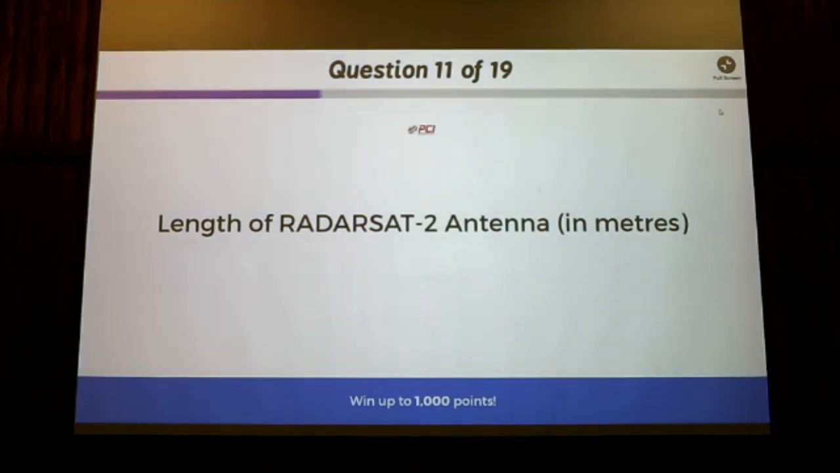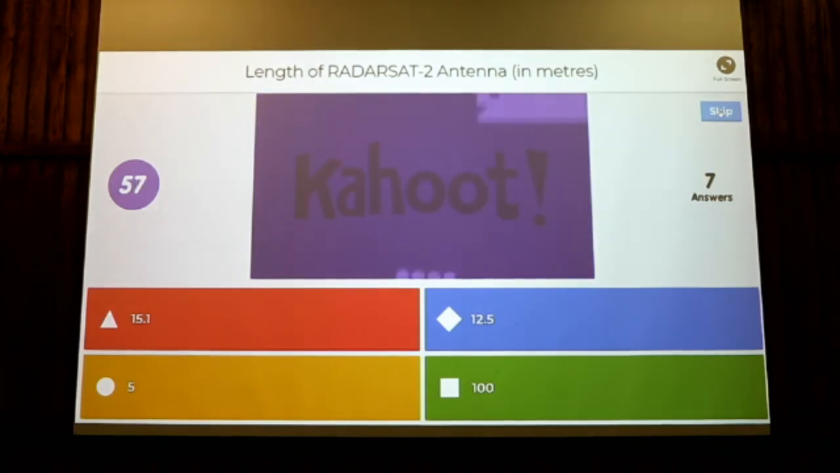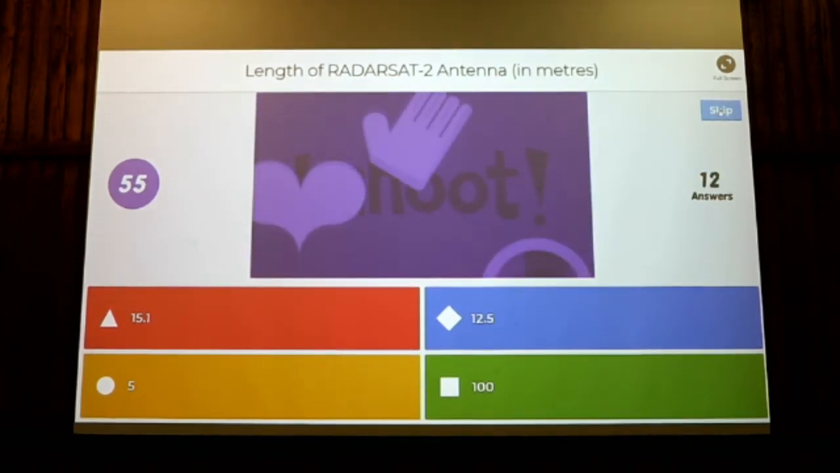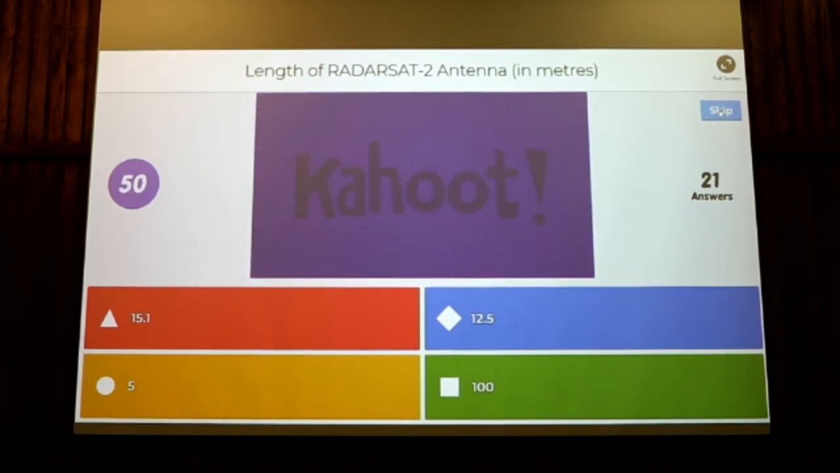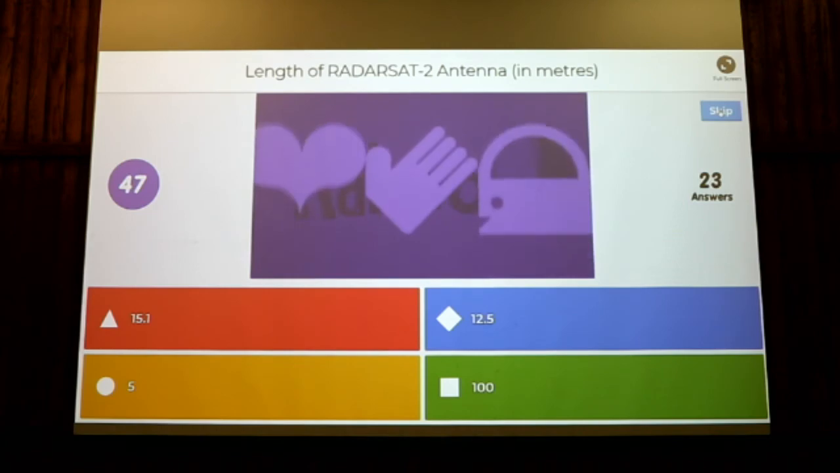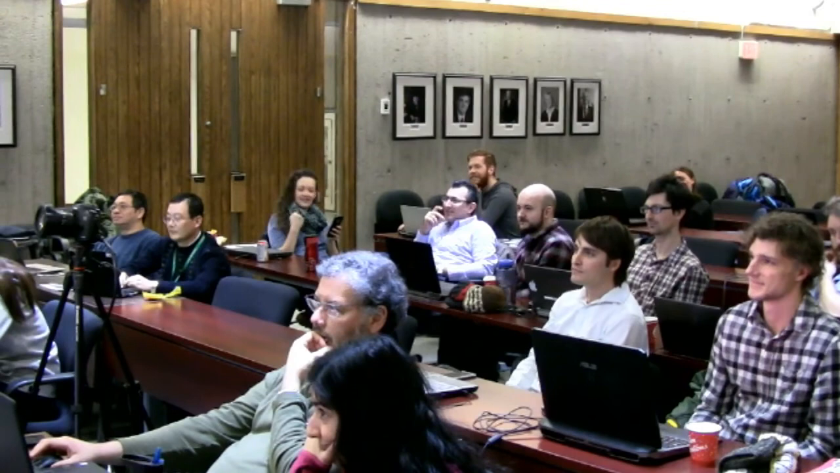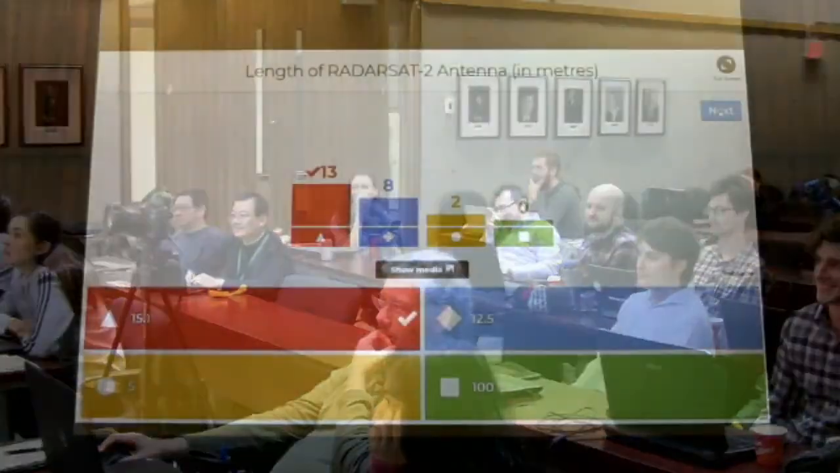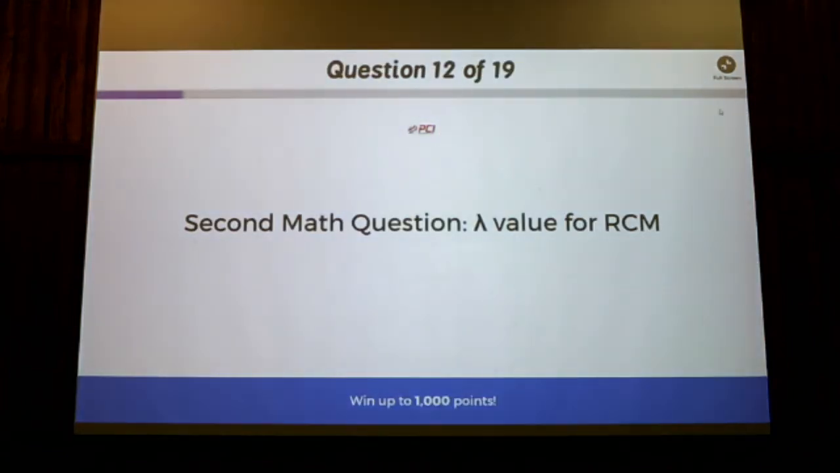All right. The length of the RADARSAT-2 antenna in meters. 15.1, 12.5, 5, 100. No cheating. You guys are cheating. Okay, everyone voted? The answer is 15.1. All right. Oh, Rick, you're going down. What's going on? We need some more fun ones. You're good at those. Okay, second math question.